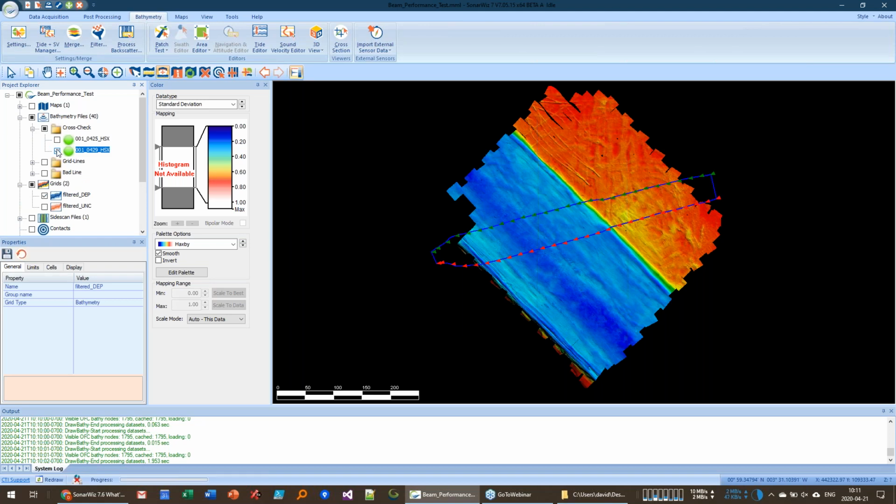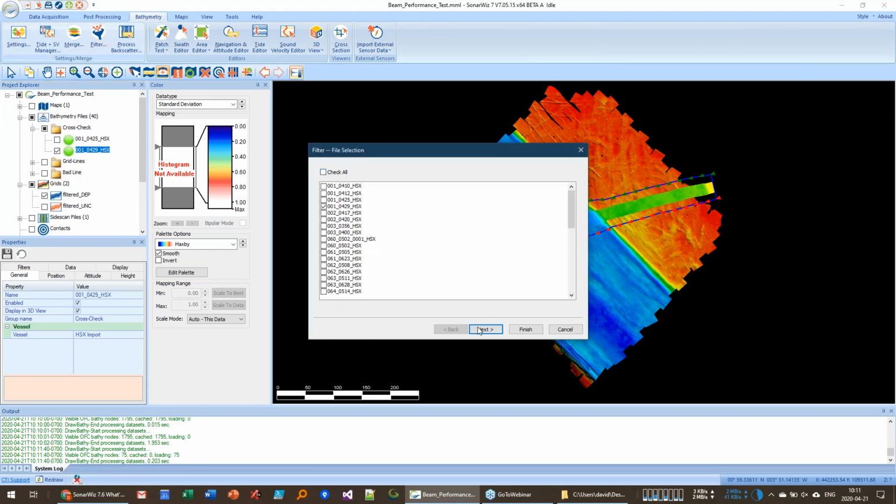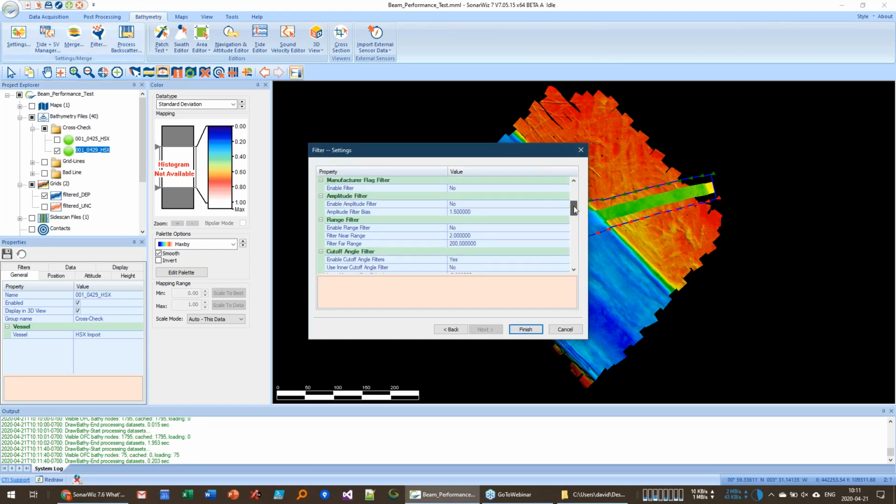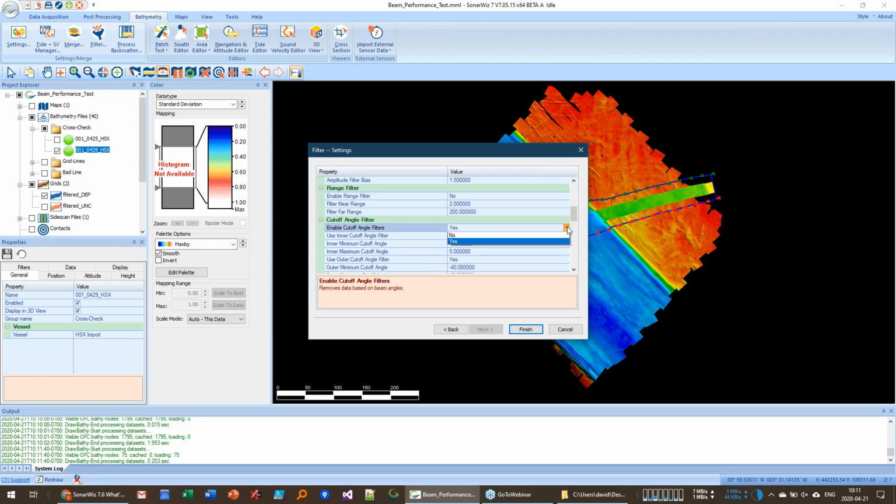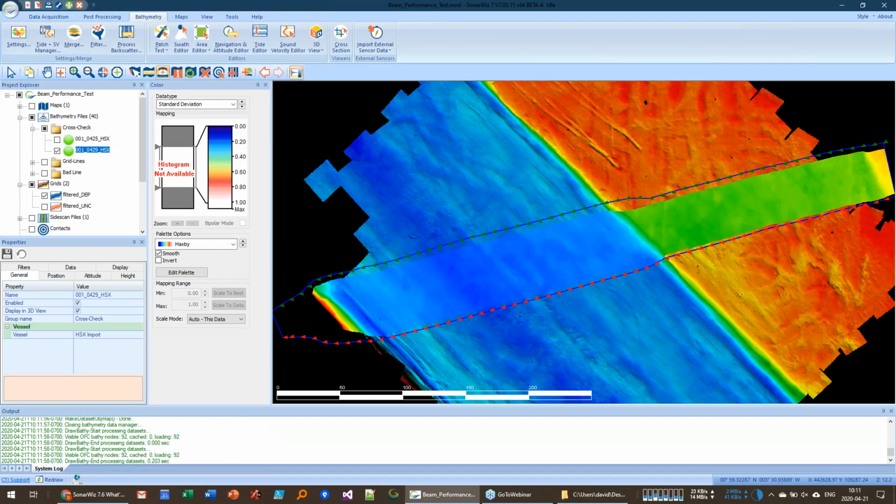Here we have one. And you can see this one, I accidentally filtered that line, so I'm going to unfilter that. We want all the filters turned off on this line. So I'm going to turn off that one. And now we have the updated swath width here.